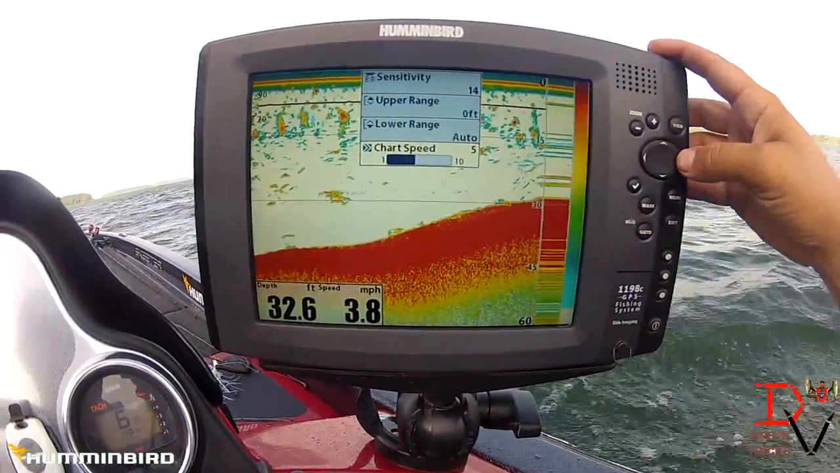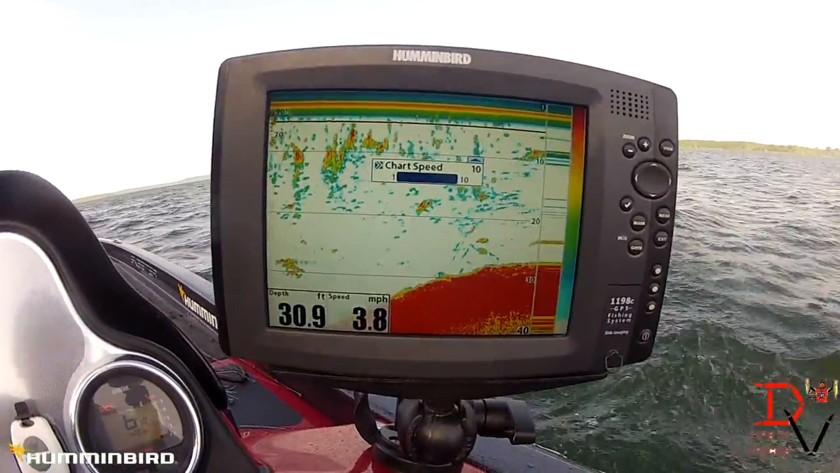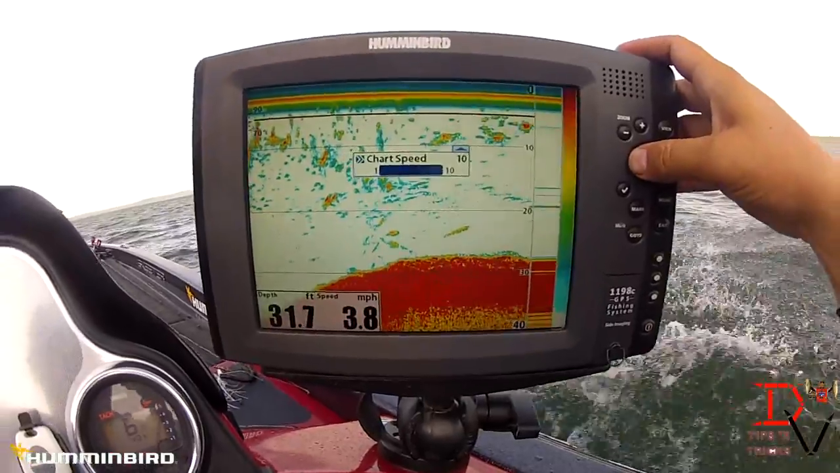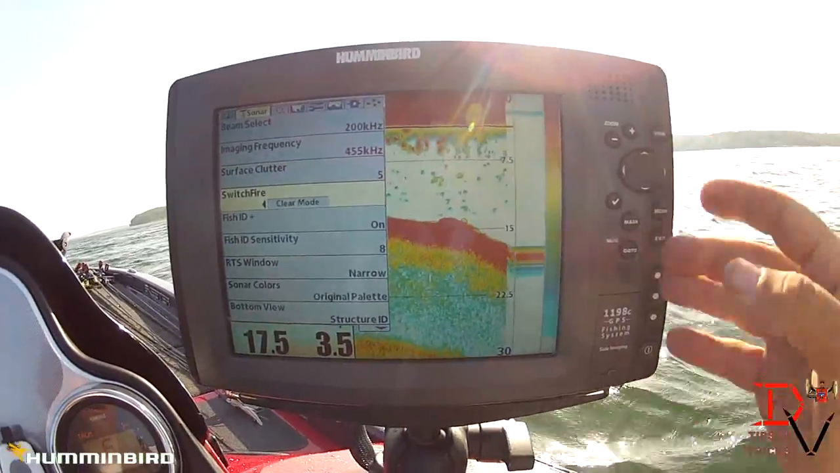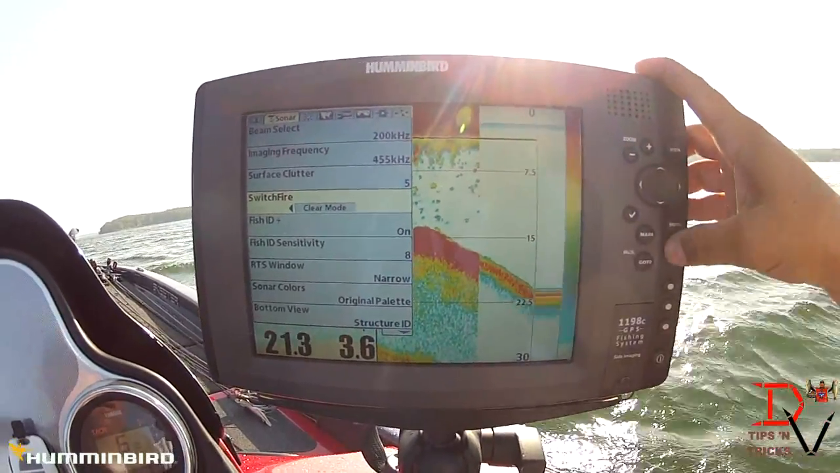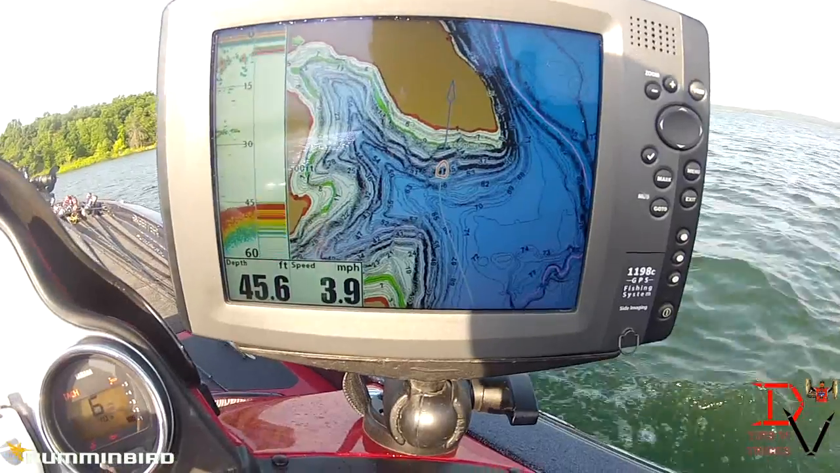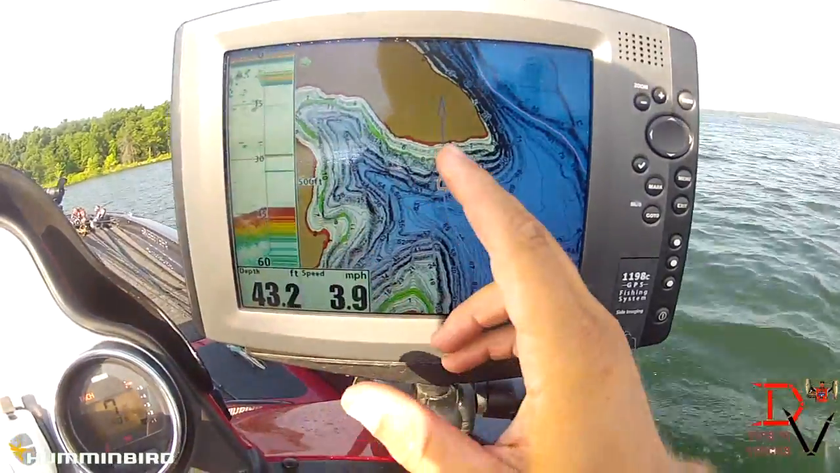Chart speed's the same thing. In clear mode, you can crank it up or you can slow it down. Cranking it up is just going to play the data faster. Clear mode works best in shallow water because it automatically adjusts the power, so you can maintain that good bottom reading.